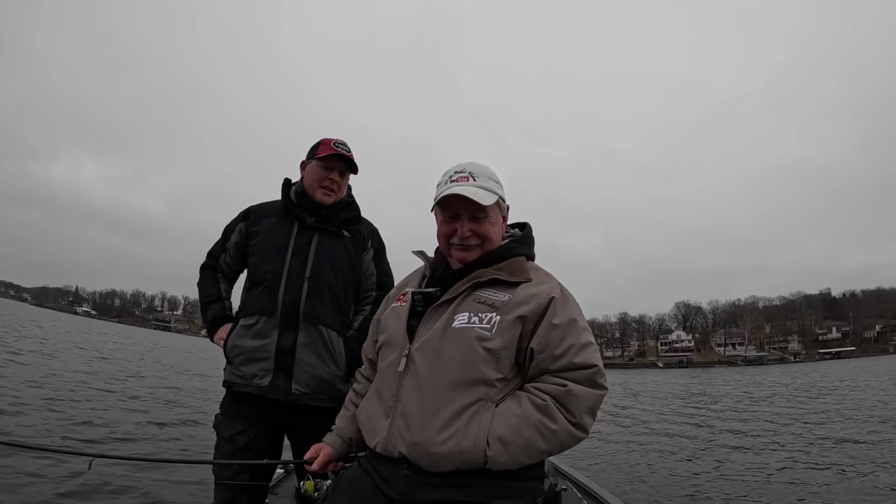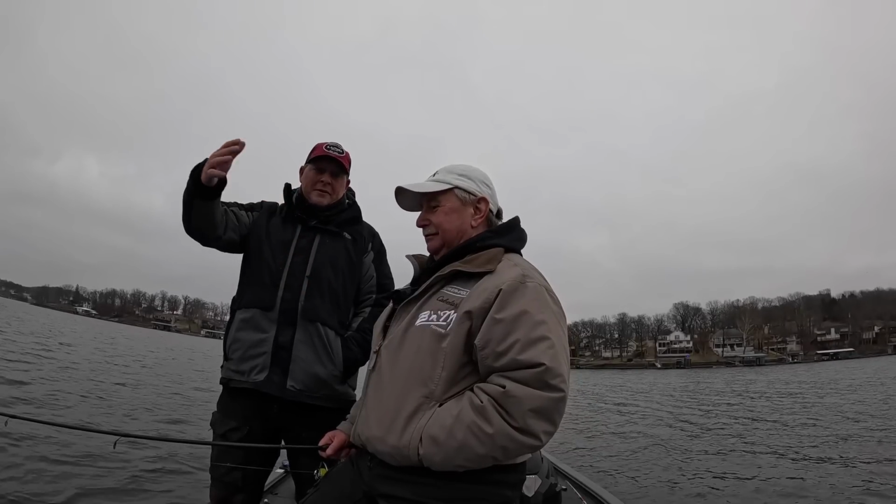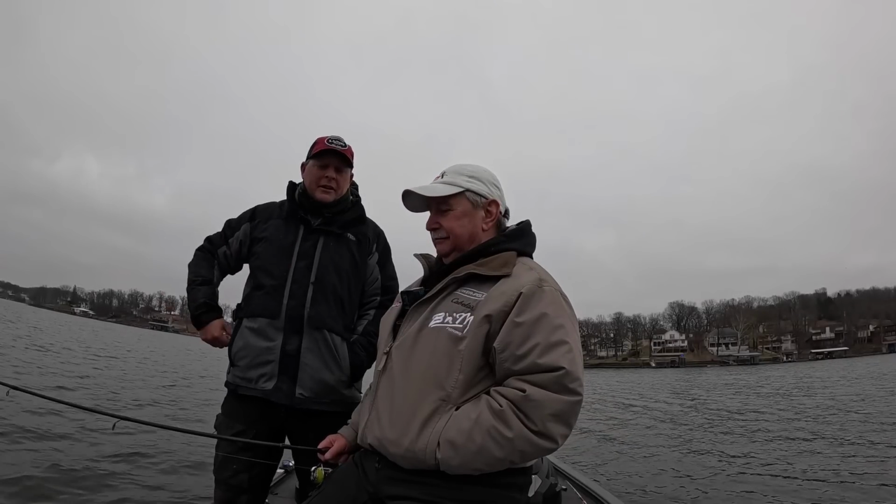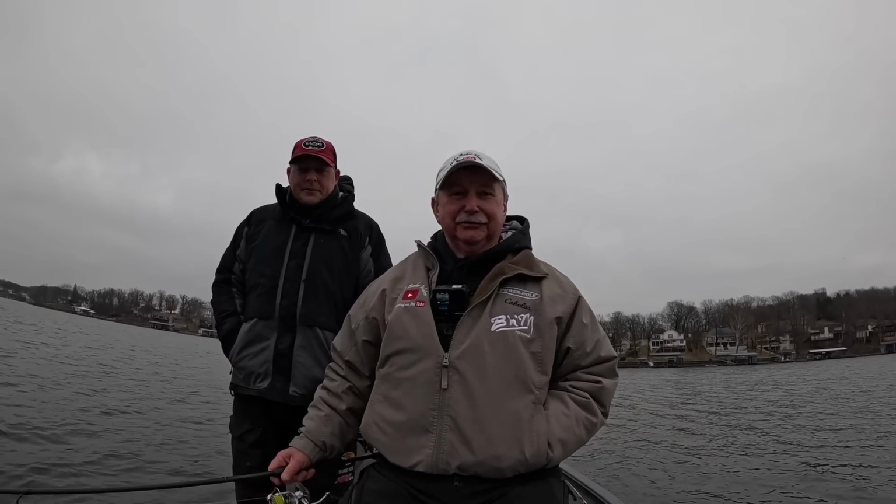Yeah, it's nice. The main thing about this boat is this lake. As you know, the waves get bigger and bigger every year. And this hull is a deep V hull. It goes through the waves better than any other bass boat. Give him a call. You'll be comfortable, and he'll put you on the fish, obviously.